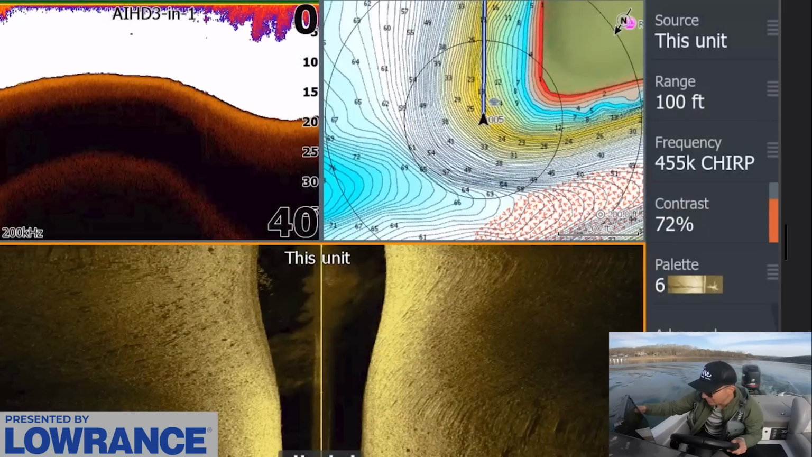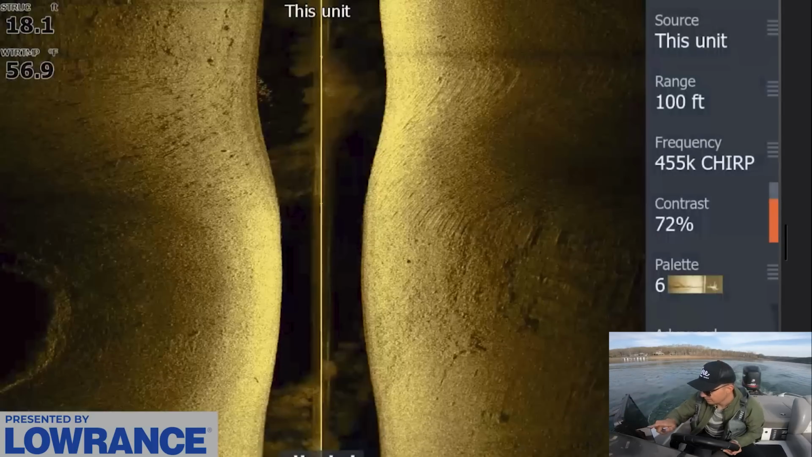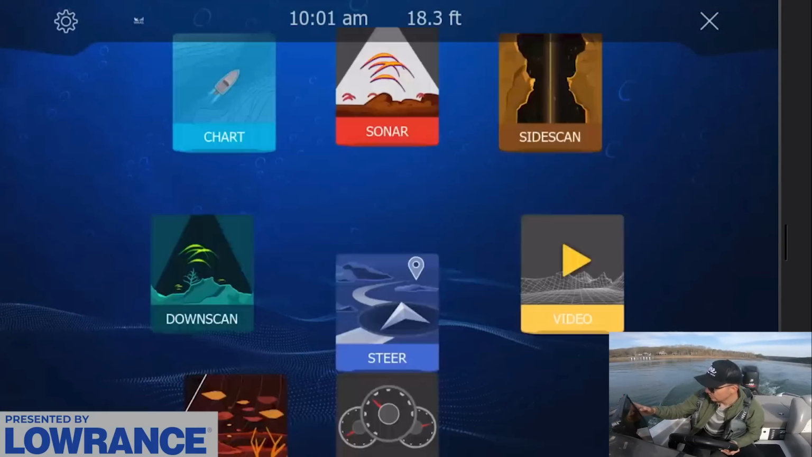So if I was seeing a bunch of fish on this point, maybe I would stop and make a couple casts, but there's that shad again. It's pushed a tiny bit deeper. We can see it on the side scan view right here. So that shad is on this point, just kind of roaming around. So that's a good sign.